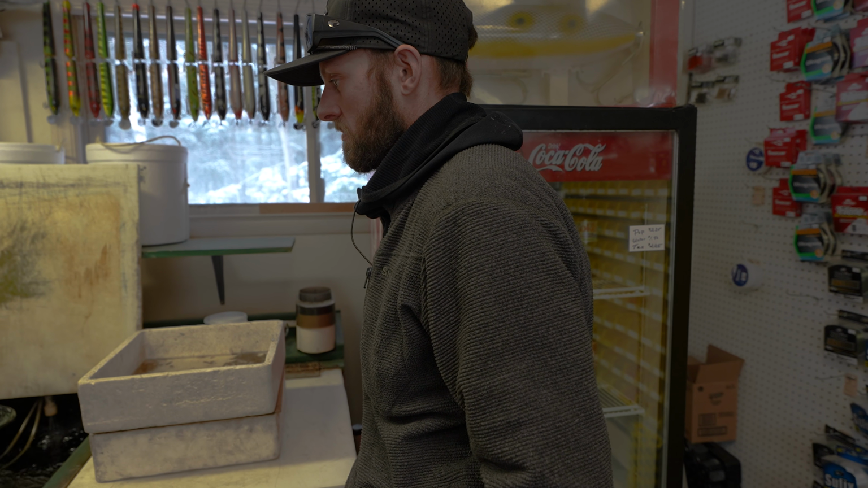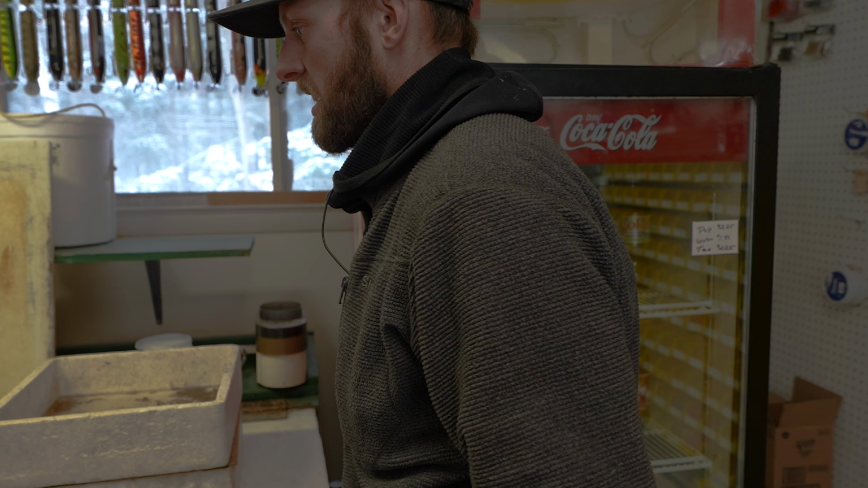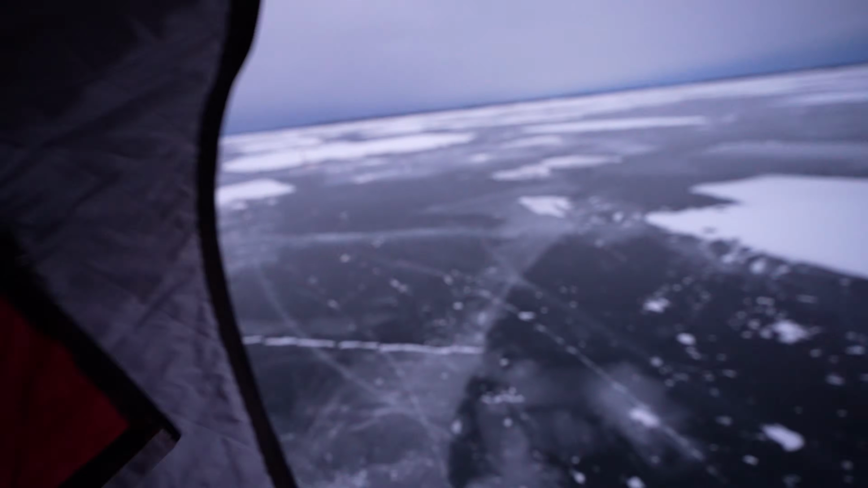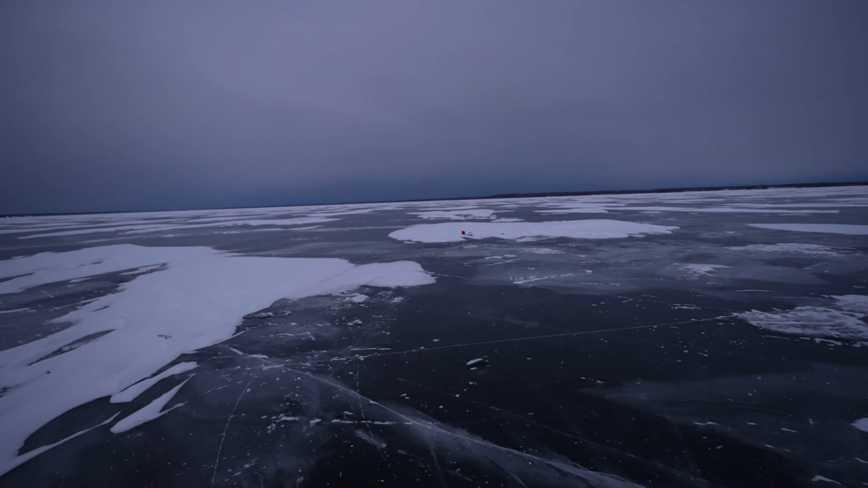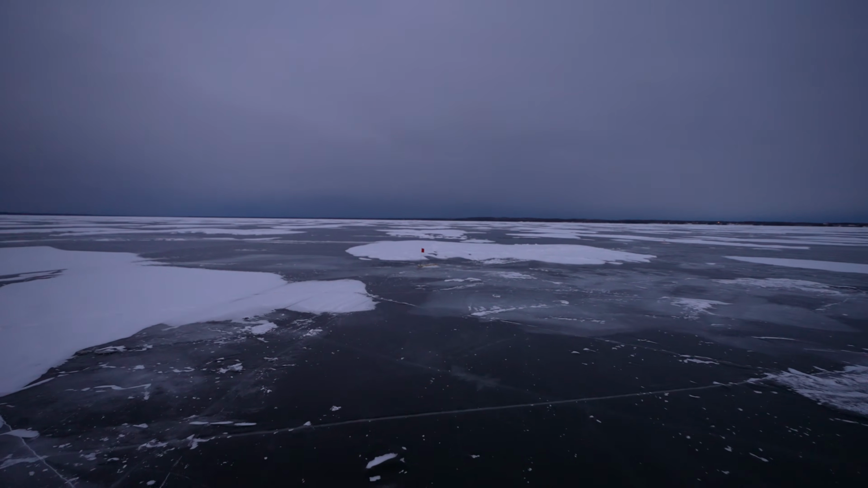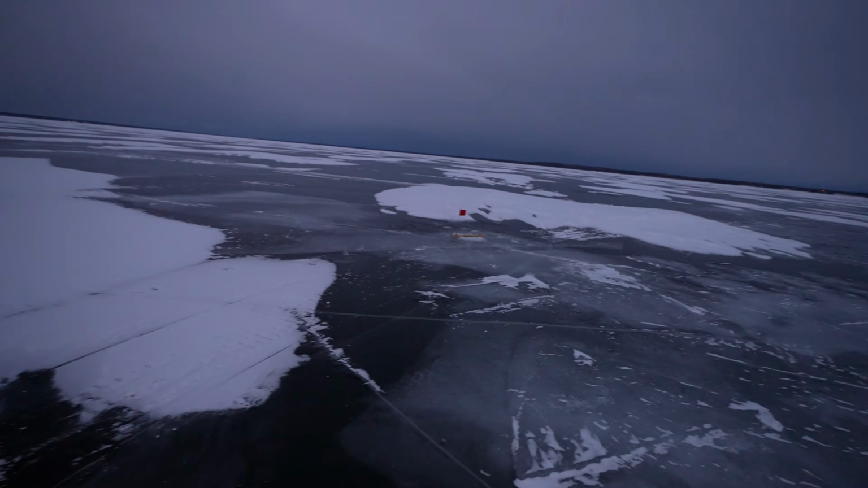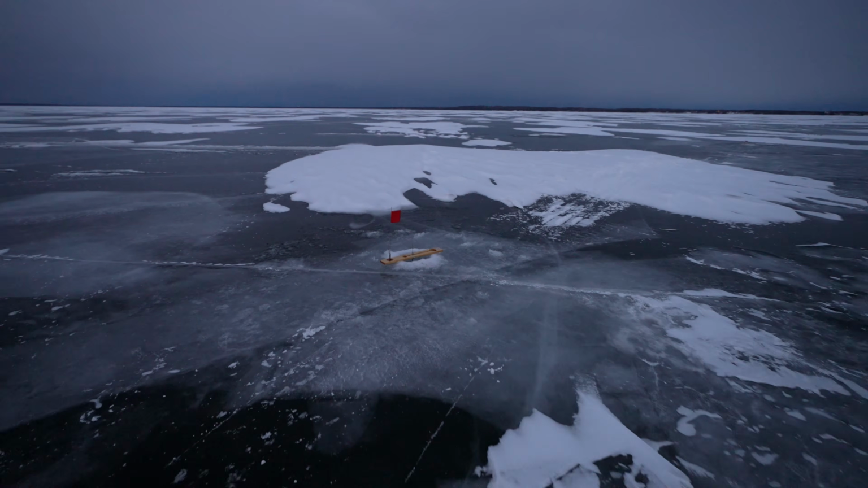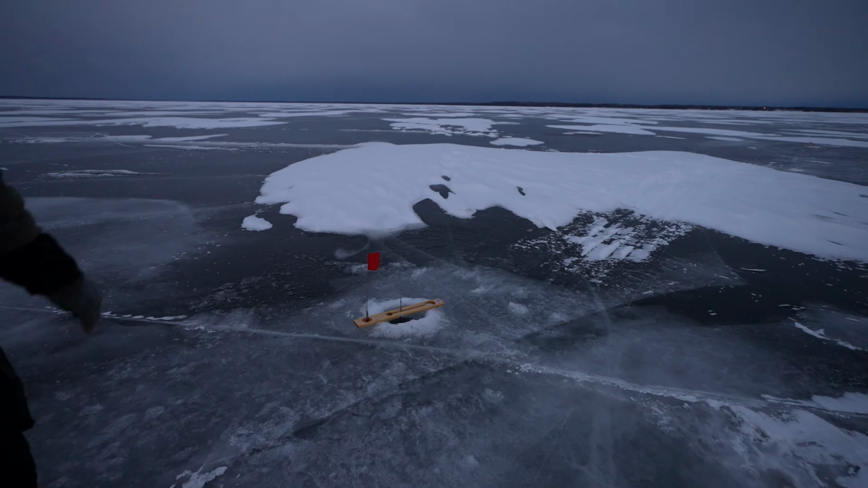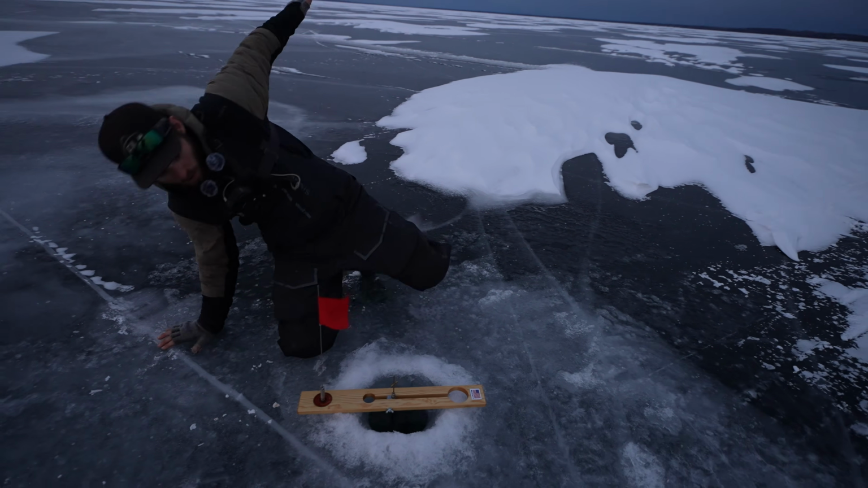Oh, okay. Come on. Come on. All right, guys, we got our first potential bite here of the evening. Oh my gosh, it's spinning too. Come on, walleye, come on. It's just beautiful outside.